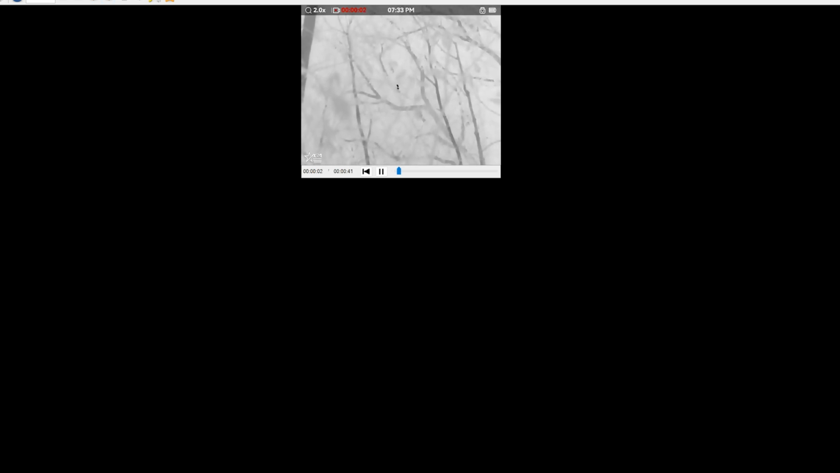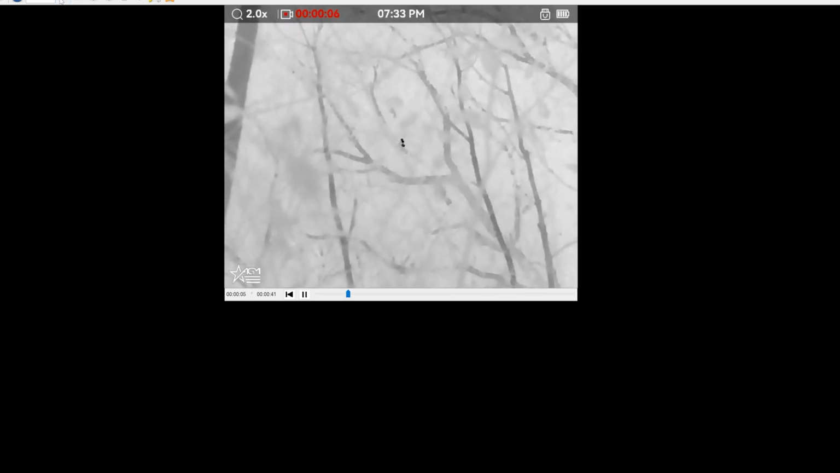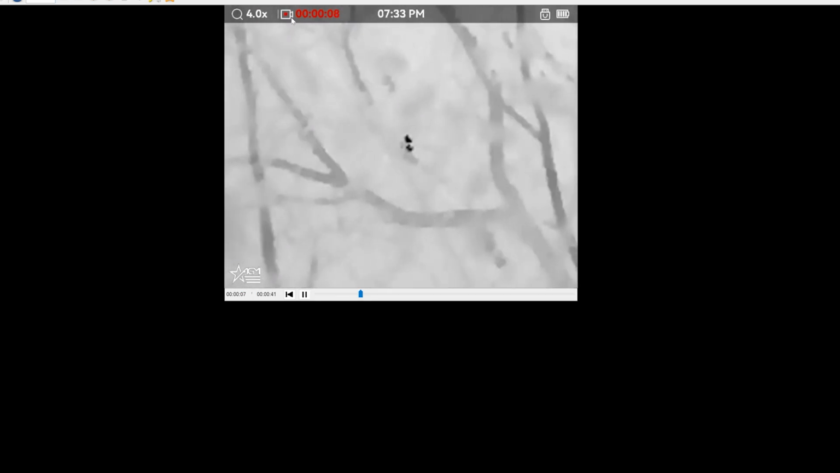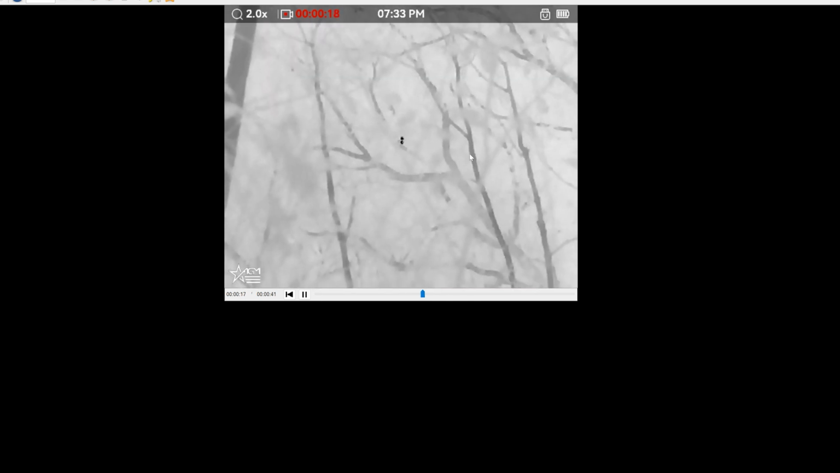Here's a video of that same squirrel. Again, when I zoom this in, we're going to lose some resolution, because it's just what's happening. You can even see it in the numbering up here. Like I said, we're losing sharpness. But this is that squirrel in that tree, shot through a bunch of branches. There's a lot of brush here. You can see the branches are these clear spots. But you can see it move through there.